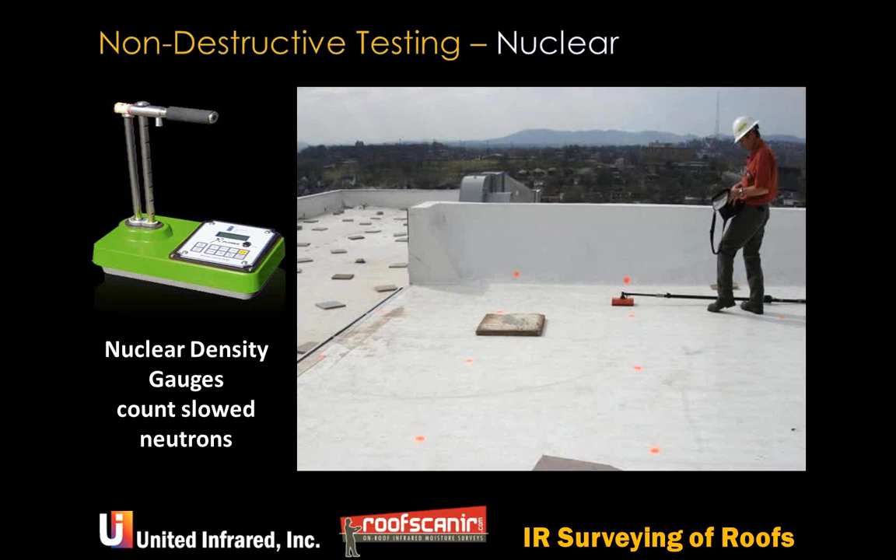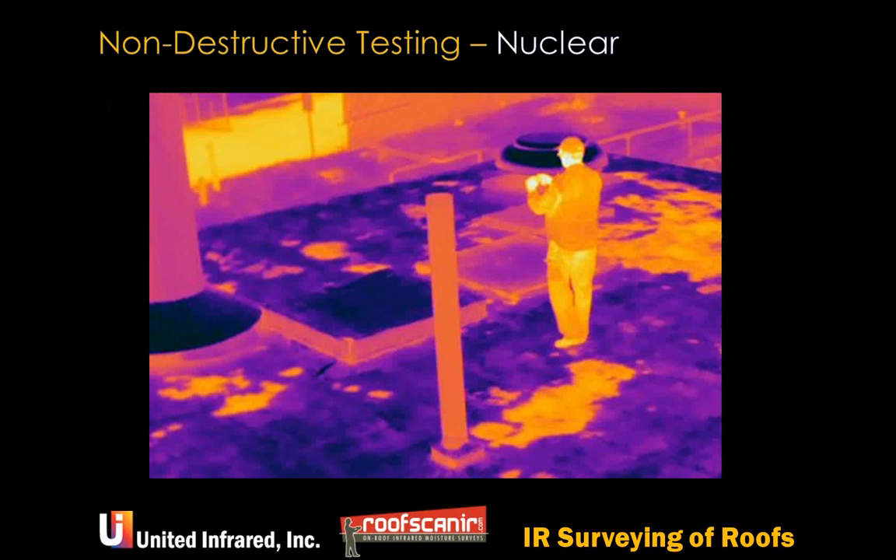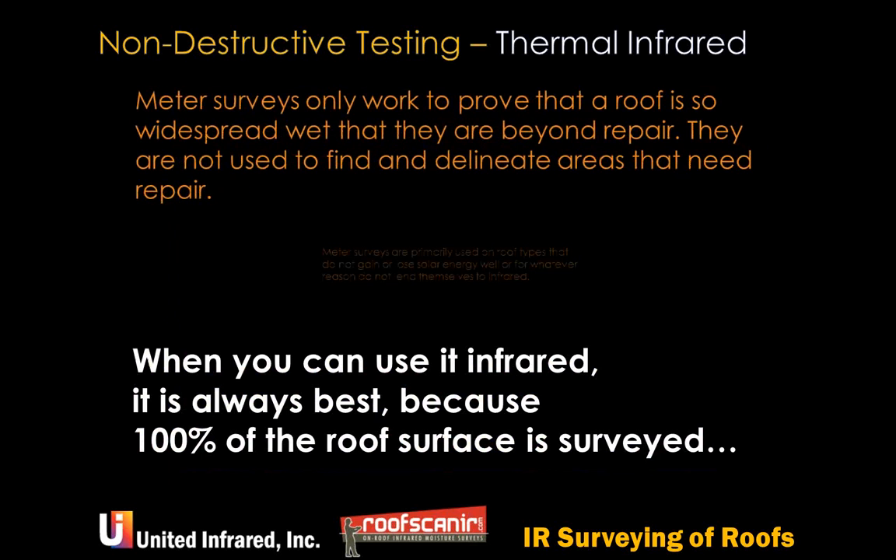The nuclear density gauge is much more difficult to transport and use, and frankly to correlate. We use them very infrequently, only when the other 2 meters absolutely cannot be used. Then you got the thermal infrared. Thermal infrared, what we're looking for are wet areas. We can see the whole roof section or surface at one time, and we're looking for the light areas which are warmer.